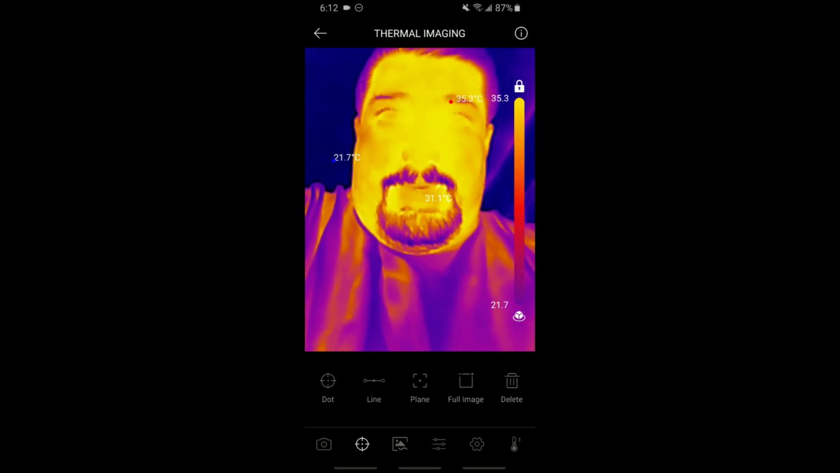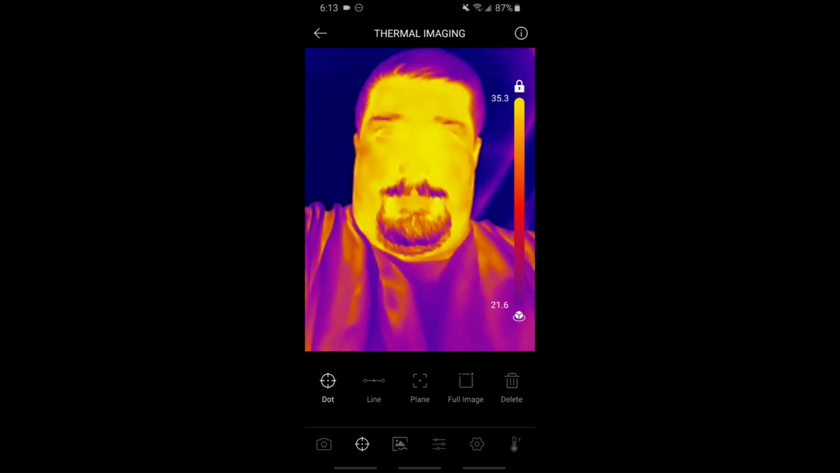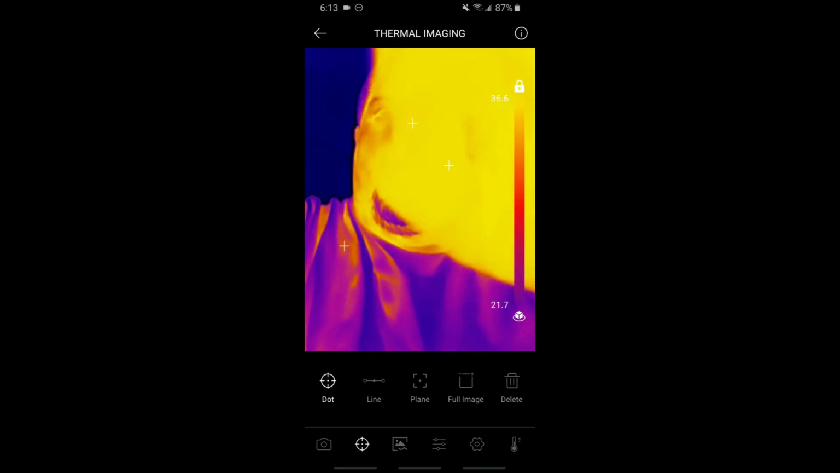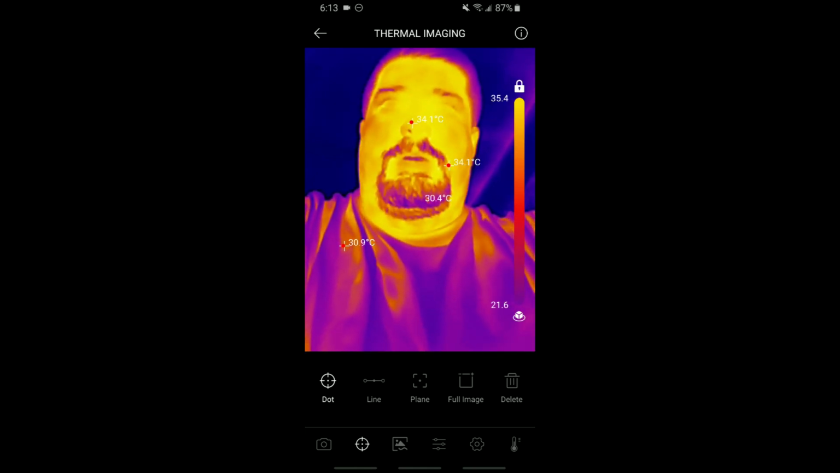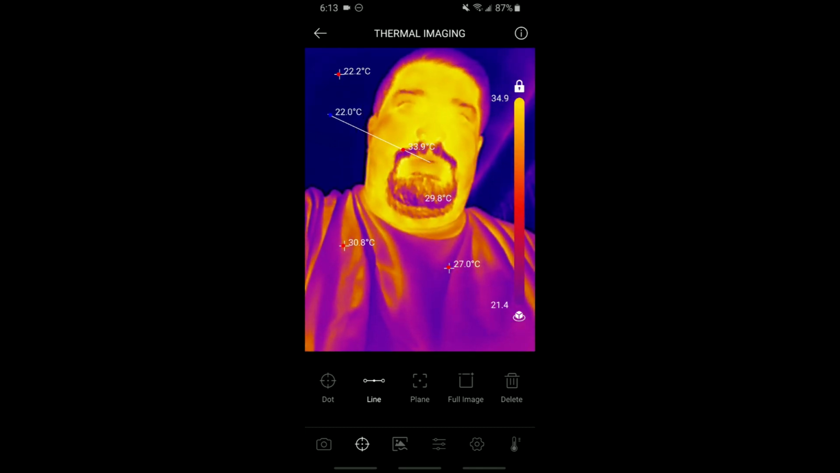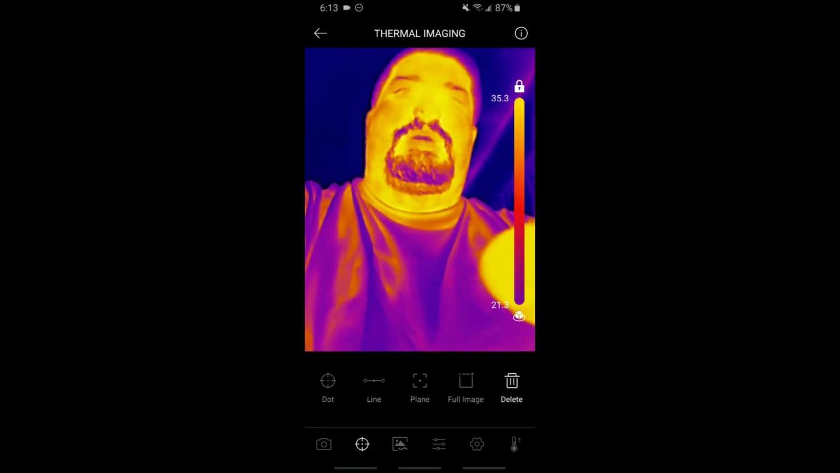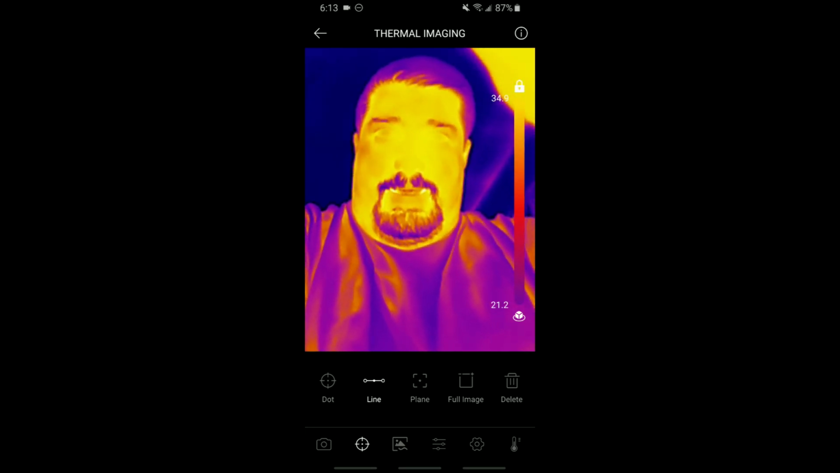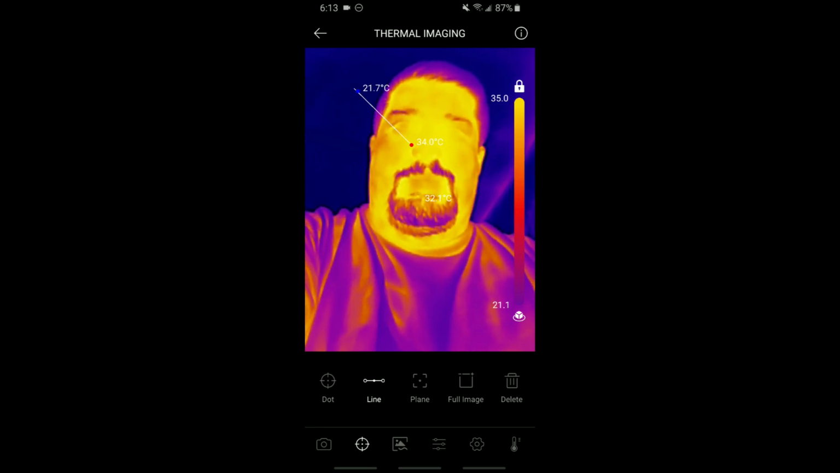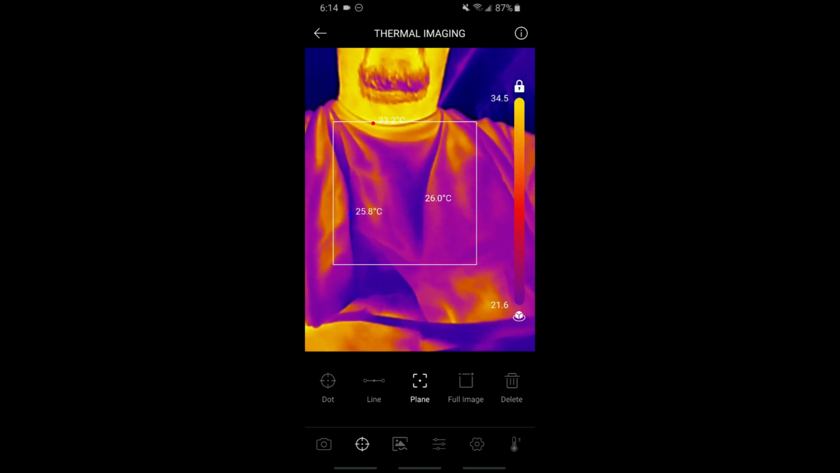There are some other things that I should show you real quick. You can do a dot and say, what is the temperature of that right there? And it will tell you. You can add a few dots on this camera. You can also do a line, so you can say, what is the temperature difference? Oh, it keeps the dots on there too. Let's delete everything. So here's the line. It tells you the hottest spot on the line and the coldest spot on the line. It just tells you the hottest and the coolest spot anywhere inside that plane.